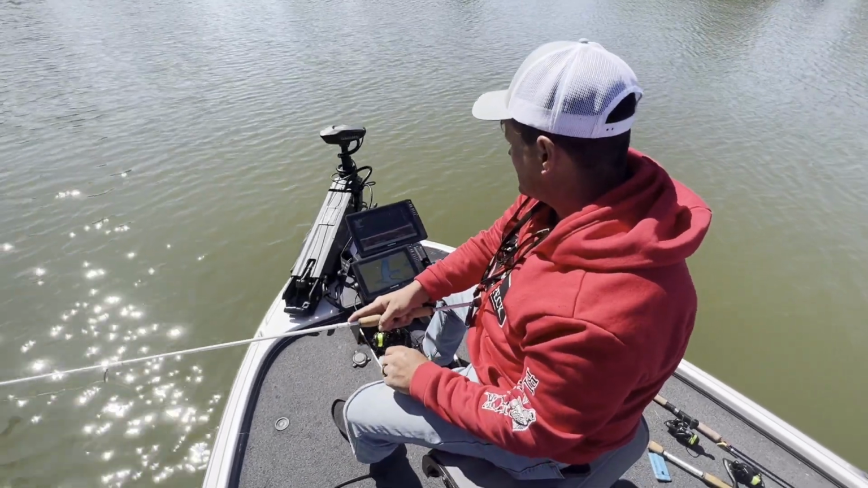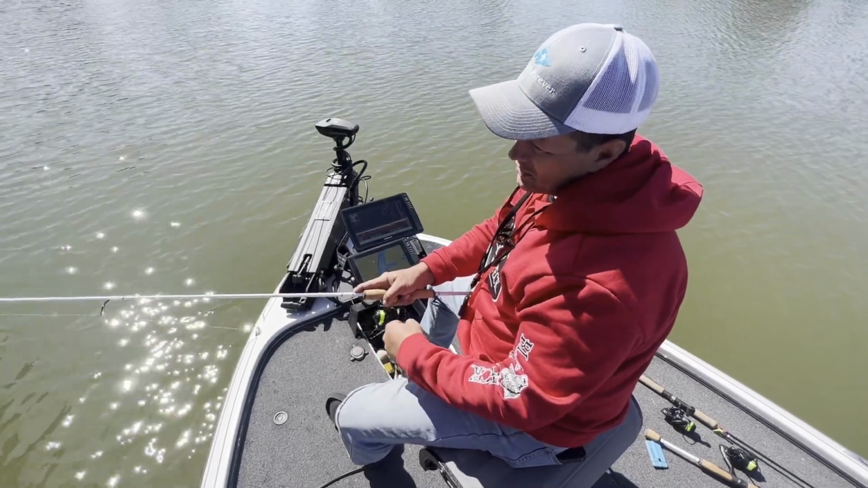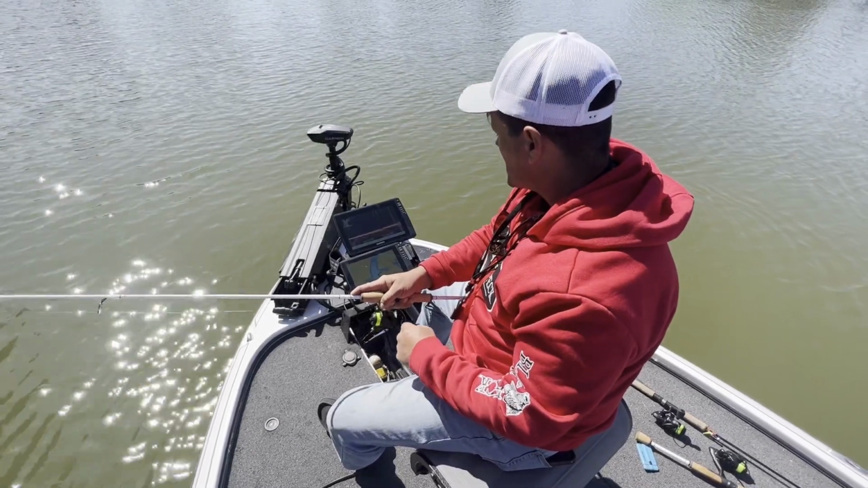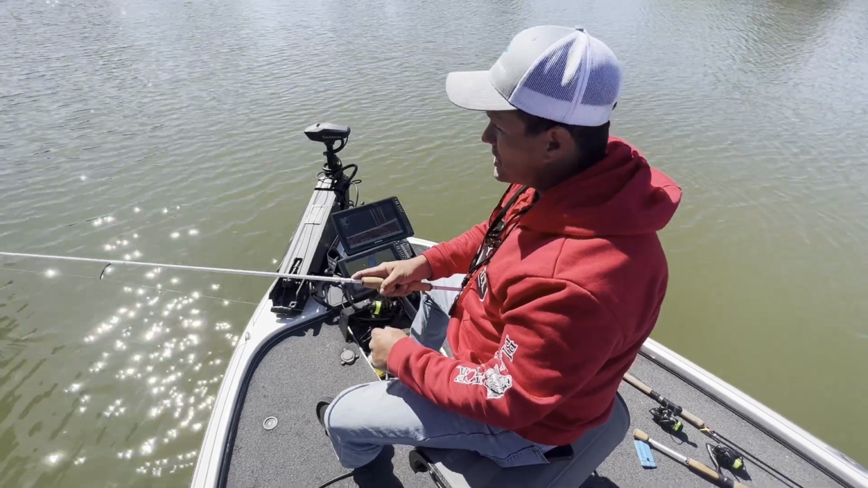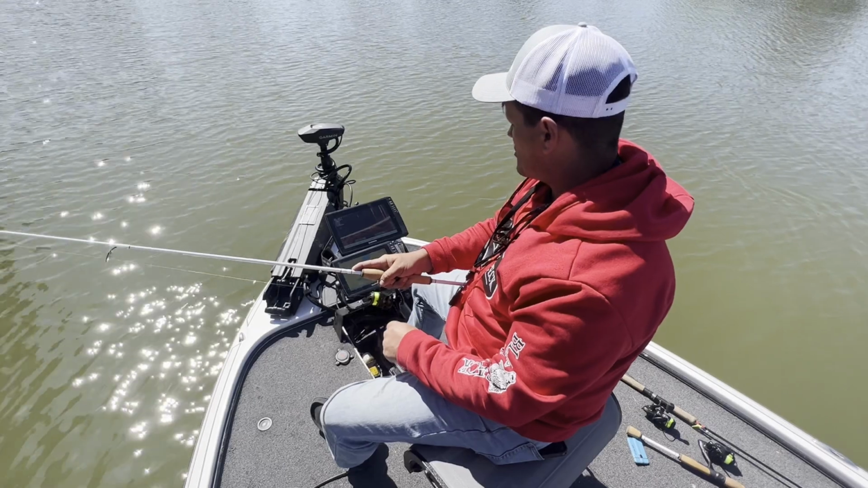Now you grab the jig head? I grab the jig head. It keeps me from getting hooked. I've been shooting docks a long time, and knock on wood, I've never had one stuck in my hand. I do not grab it by the hook.